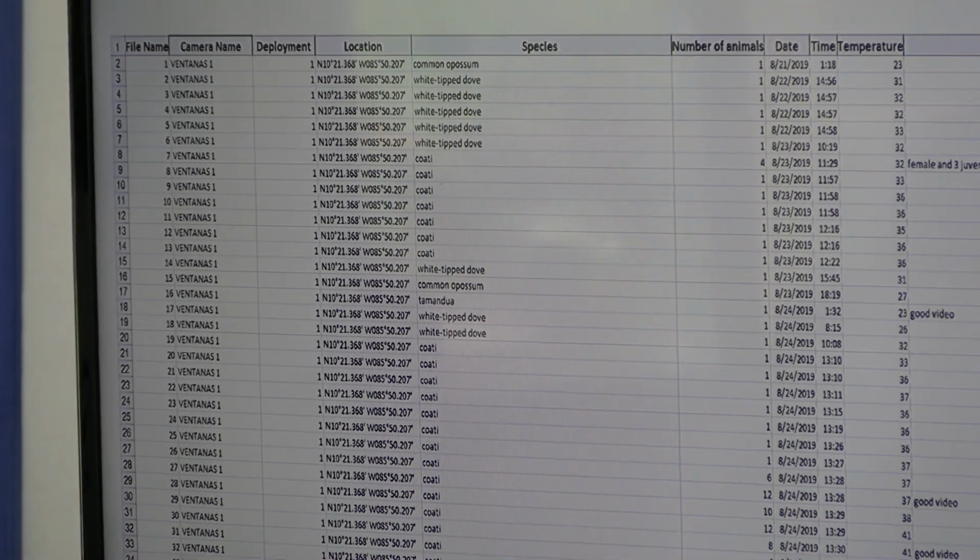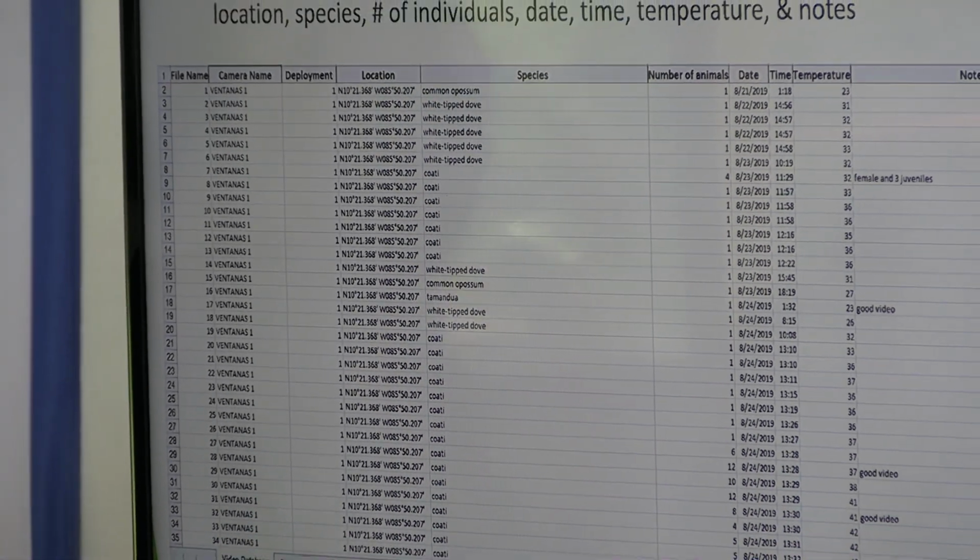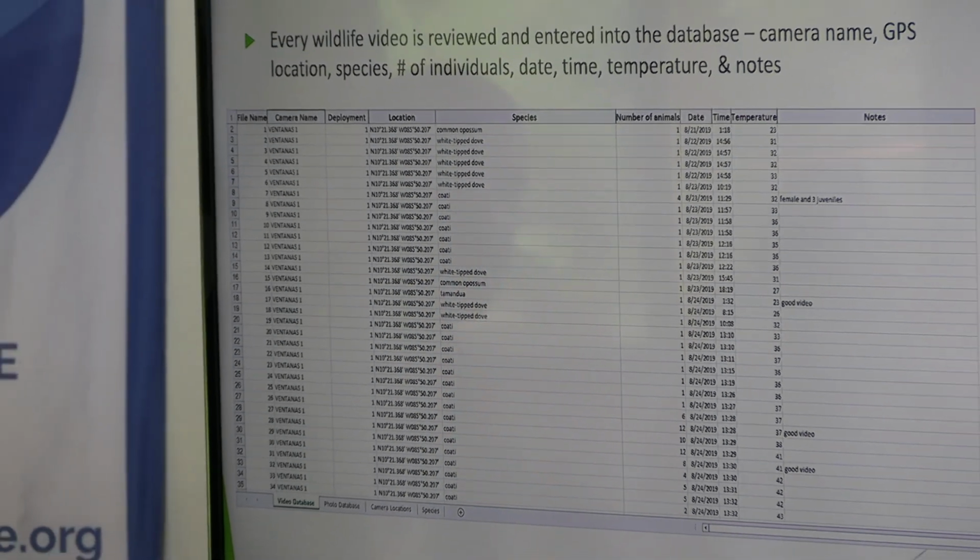Temperature 43. I don't remember where I got this from. It says temperature 43.